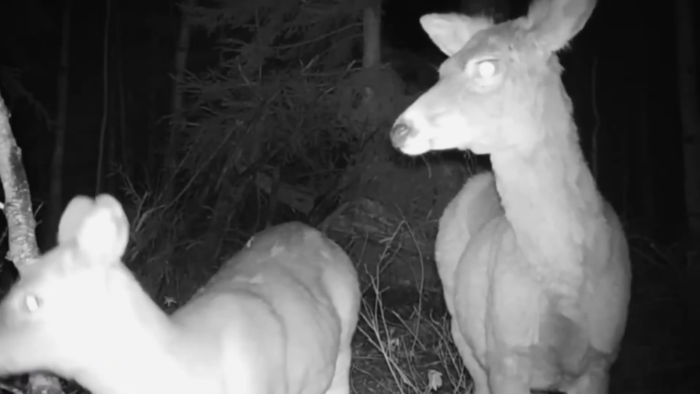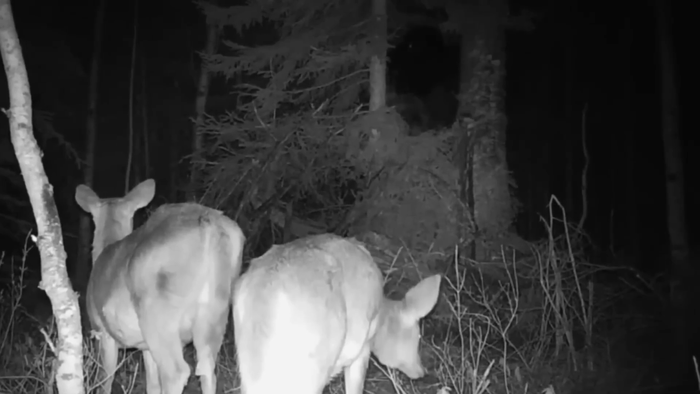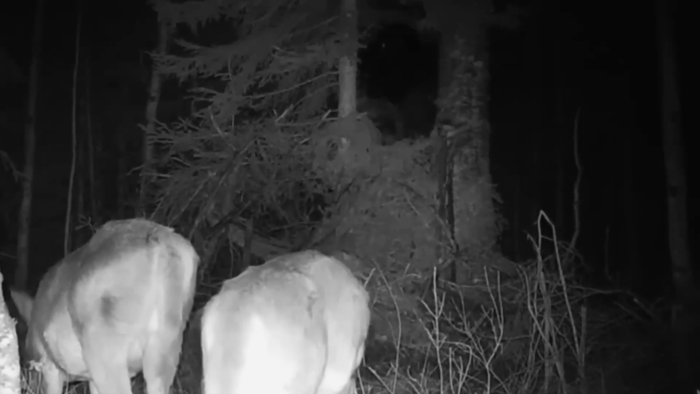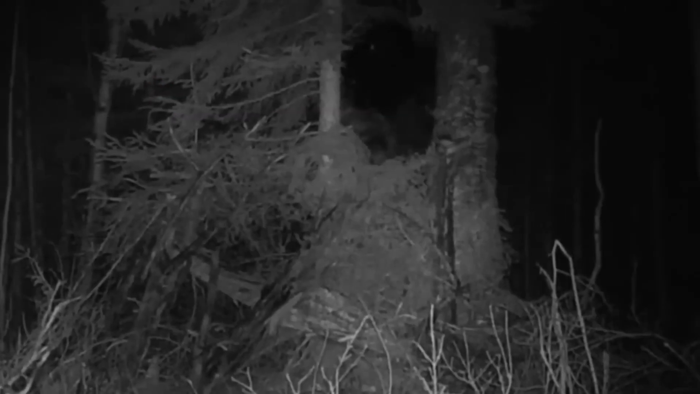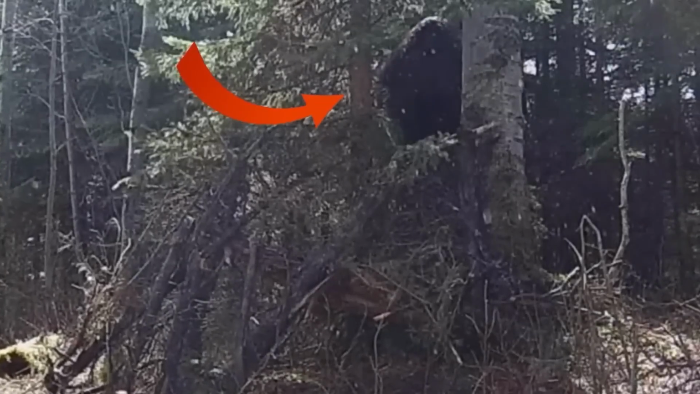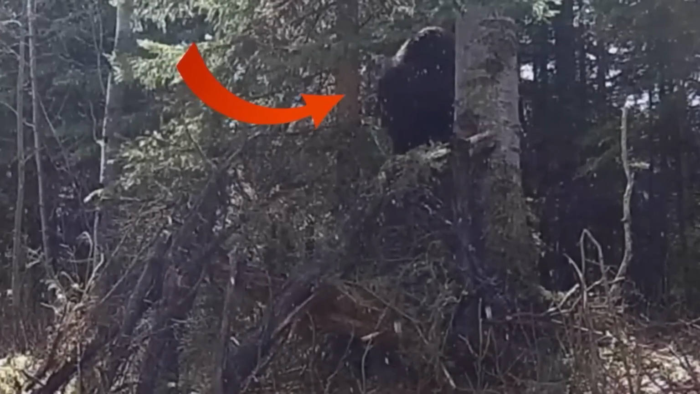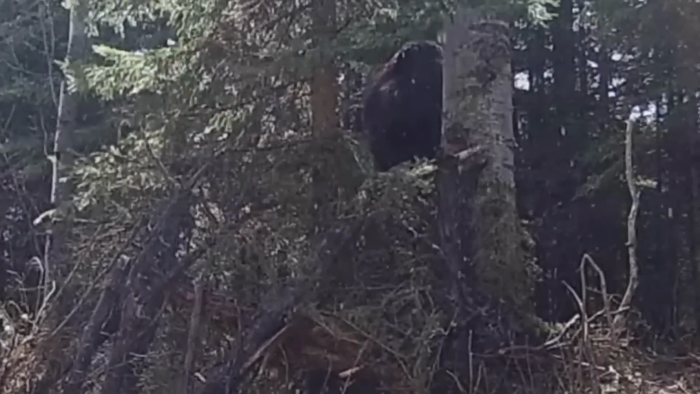The camera was set up by a biologist conducting research on wolves in the Rocky Mountains. However, it didn't capture wolves or even just the deer. Something is standing among the trees. Even its shadow is visible. The figure stands there, watching the two deer. At night, it's hard to see anything clearly, but the camera kept recording until morning, and the figure was still there. By daylight, it becomes easier to make out.